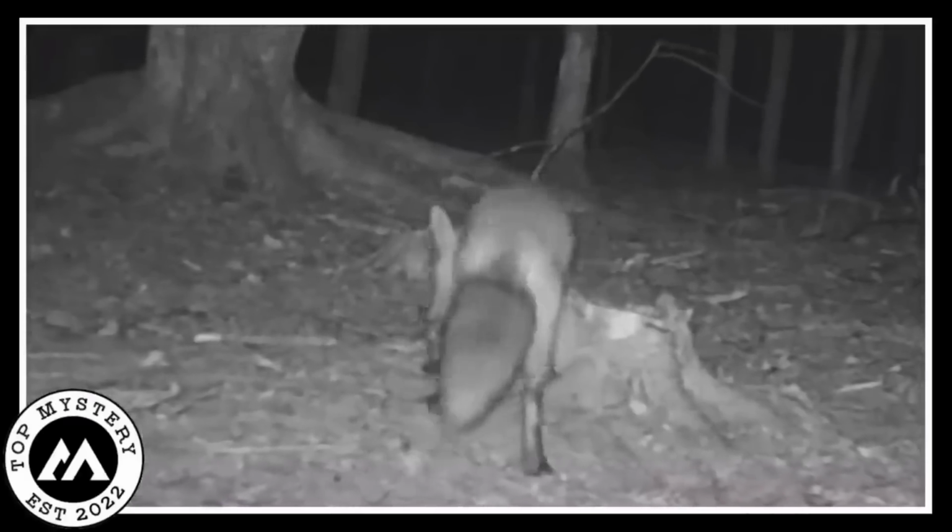One dark night in the quiet forest, a curious fox discovered a surprise on a trail camera. The camera, hidden among the trees, caught the fox's midnight snack adventure. The clever creature stumbled upon a lifeless mouse and, without hesitation, began feasting on its find.